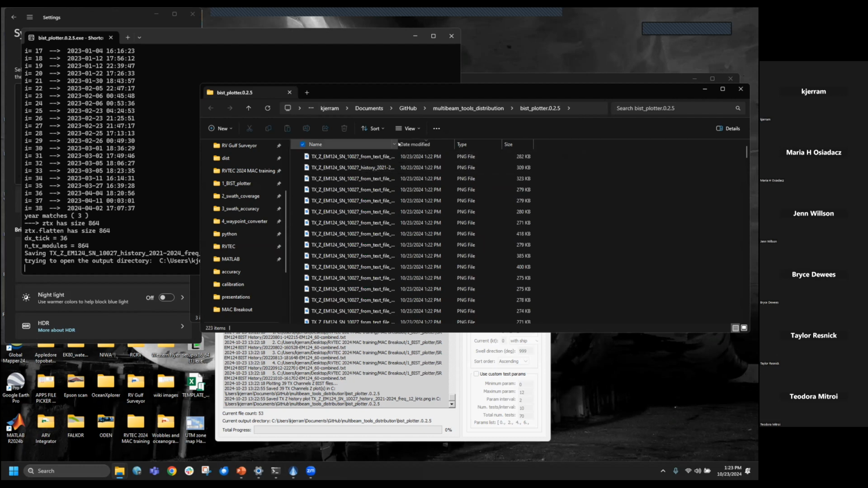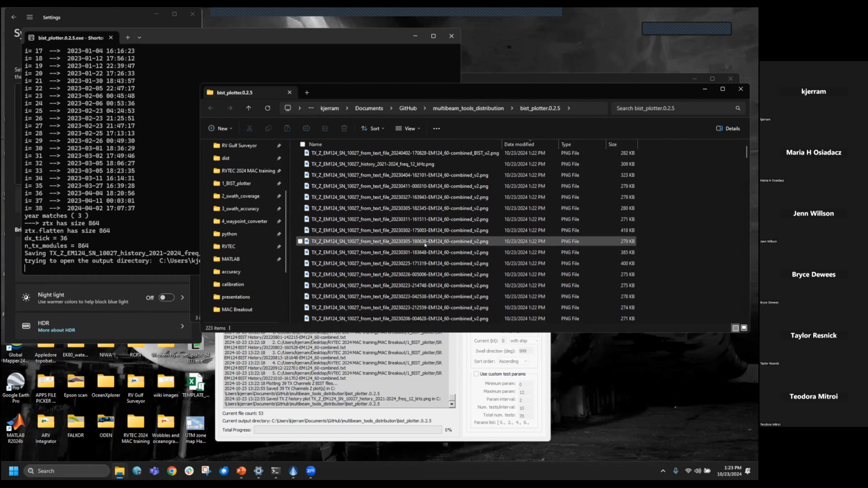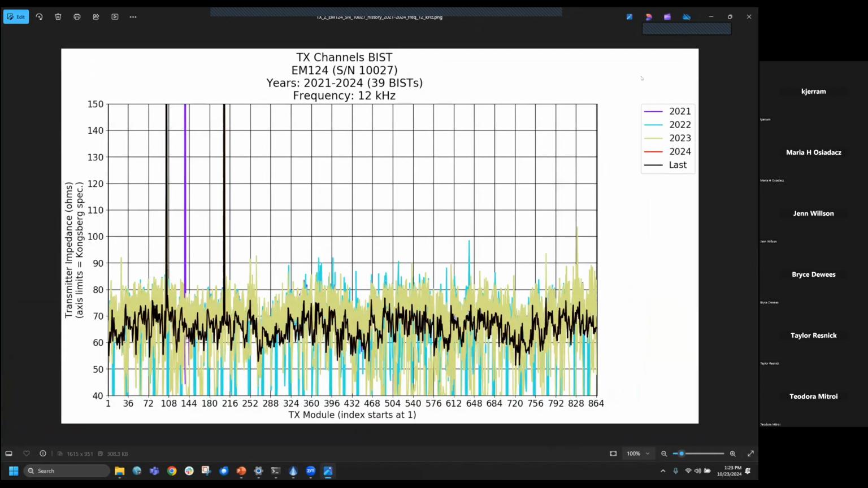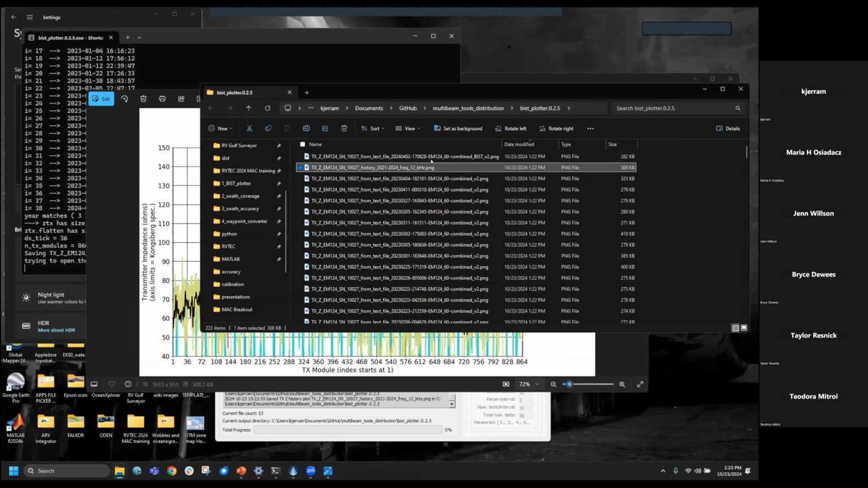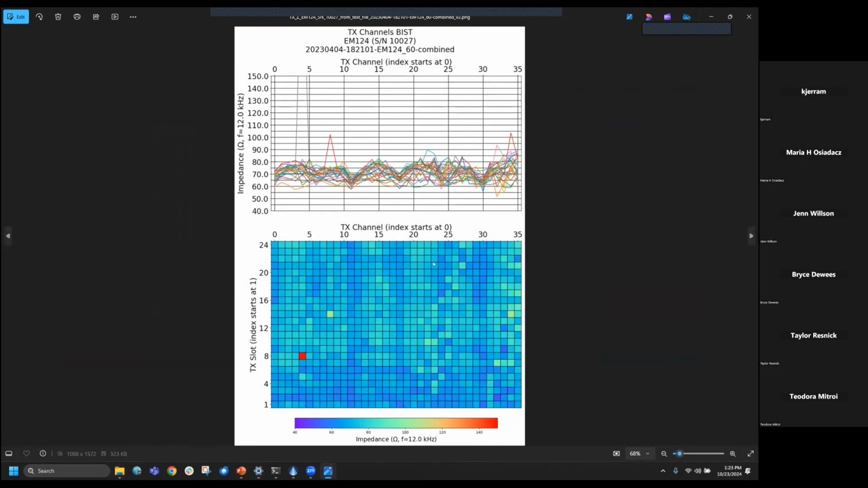So it'll go through and produce a plot for each of those BISTs. It'll also produce a history plot, so you can look at your impedance measurements over time. This is really a proxy for impedance as measured through the multibeam. It's not the same as if you go to each element and you plug in an analyzer, but it's a nice proxy for that. And again, this has helped build the case for replacements of some systems. Just to look at what an individual test looks like.